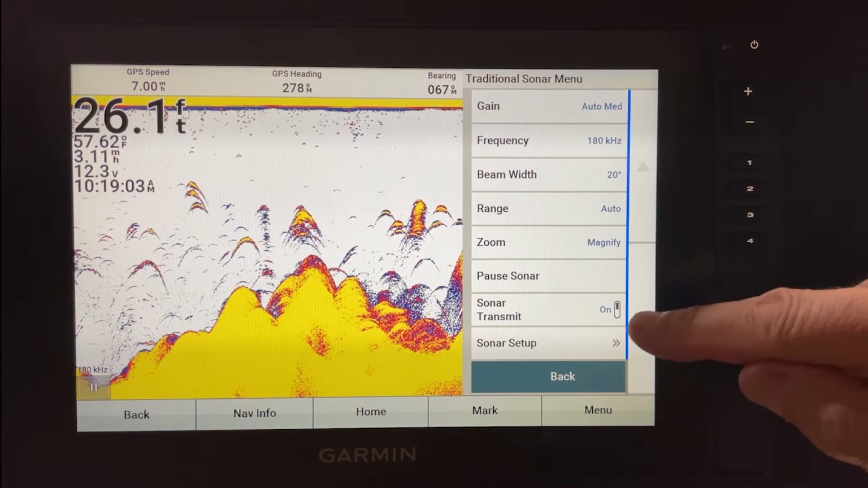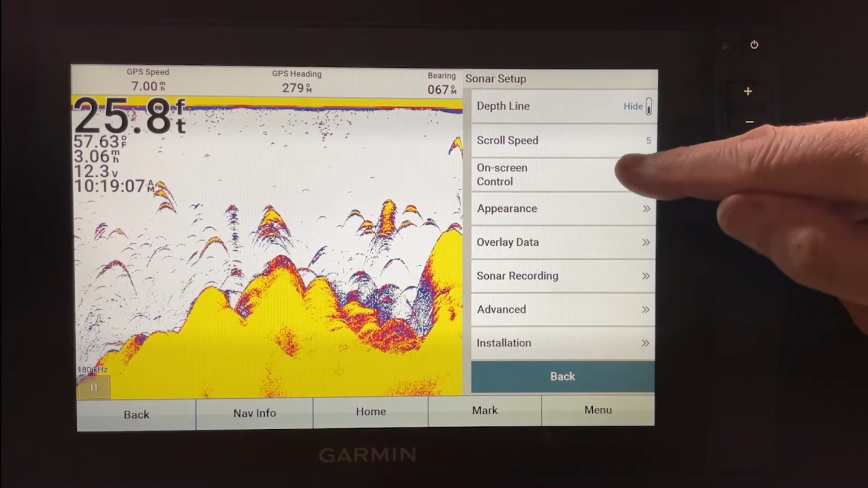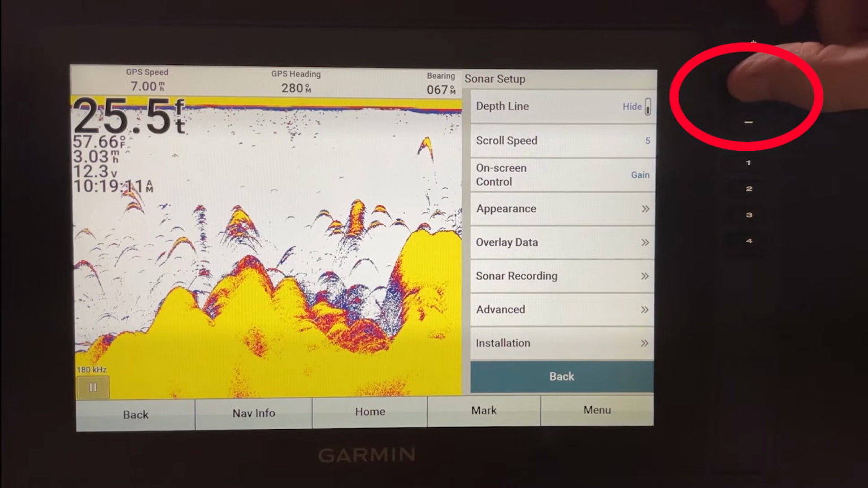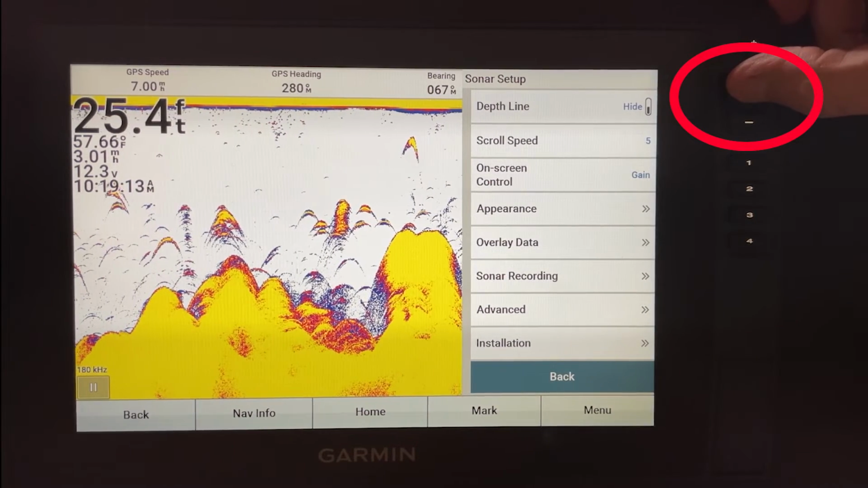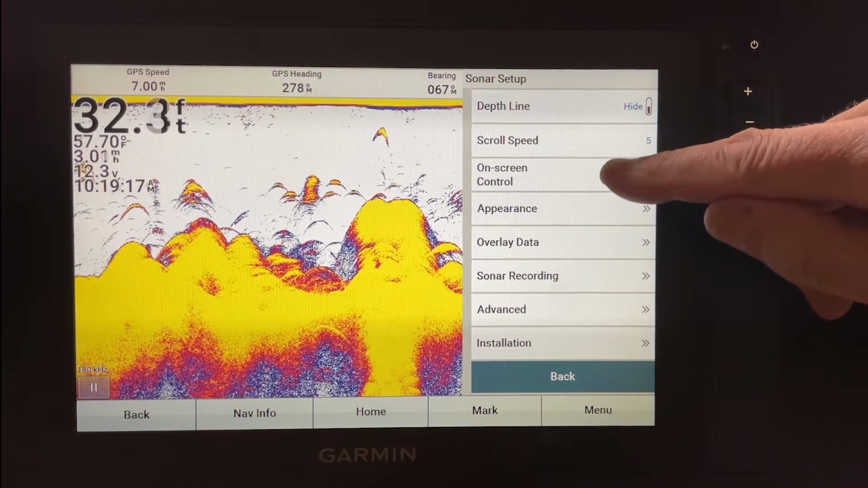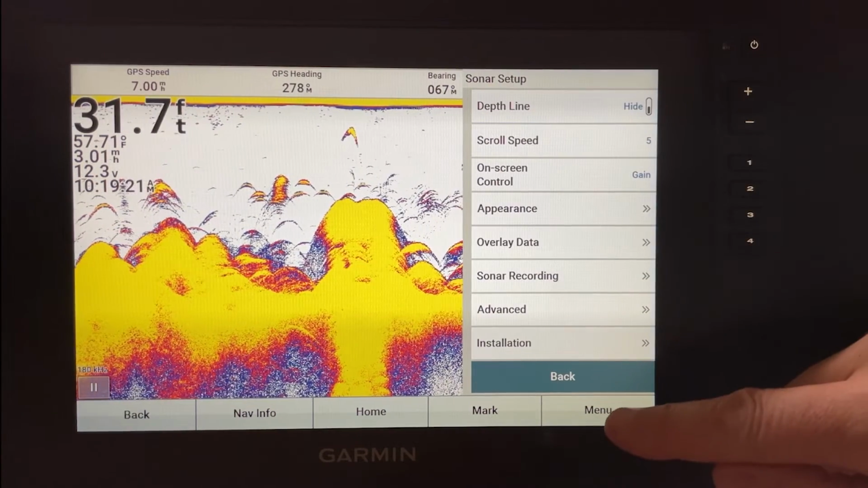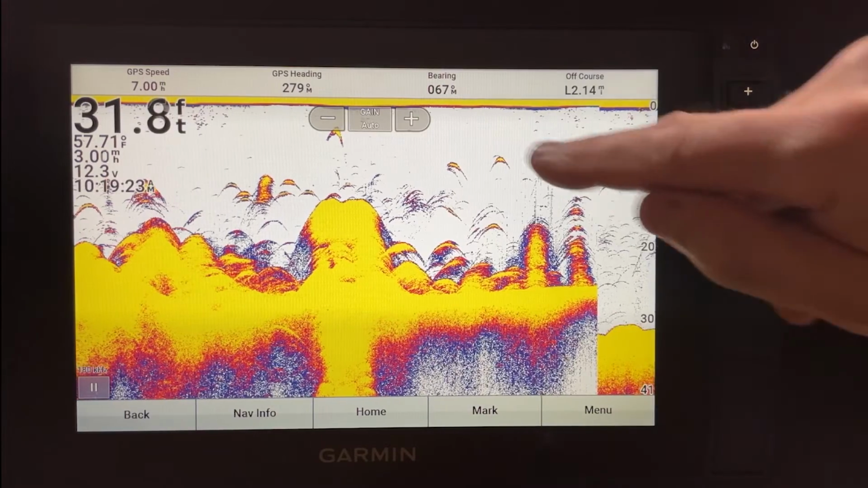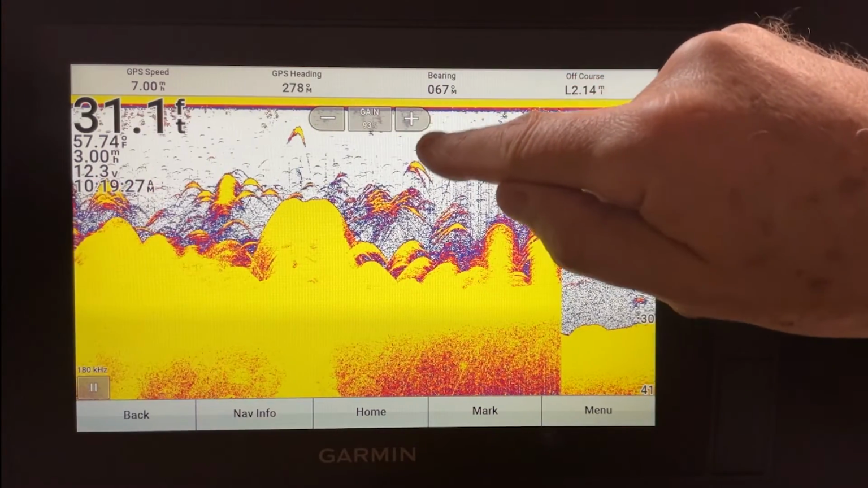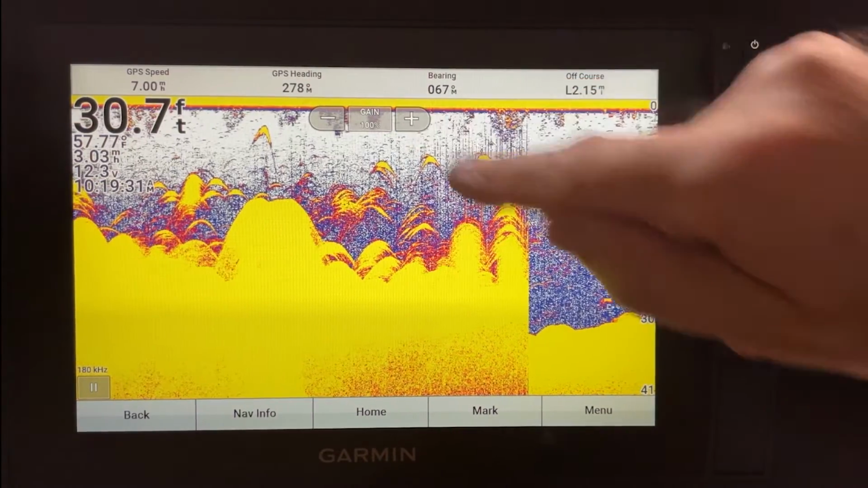And let's go ahead and go into sonar setup, your on-screen control. Again, because you can adjust your range or your bottom depth here, I go ahead and set my on-screen control to gain. And your gain in traditional is kind of like your contrast.